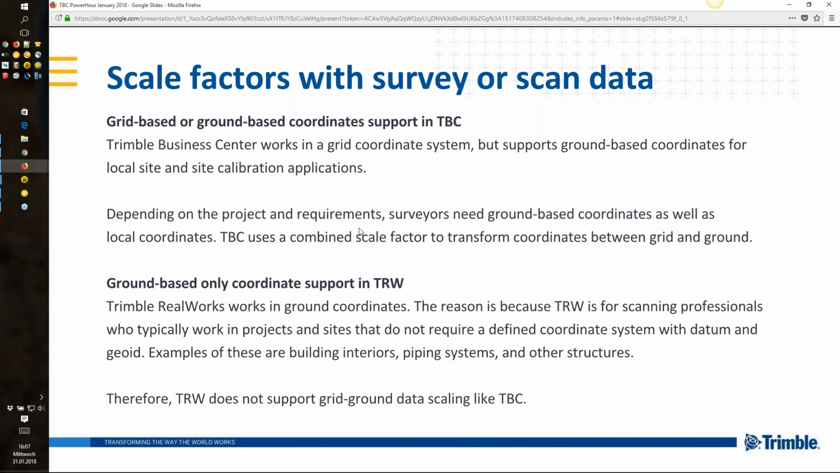Examples for these are buildings, pipe systems, or other structures. Therefore, Trimble RealWorks does not support grid ground data scaling like TBC. So it's quite important to be aware of how TBC handles point clouds, and on the other side, how RealWorks is handling point clouds.